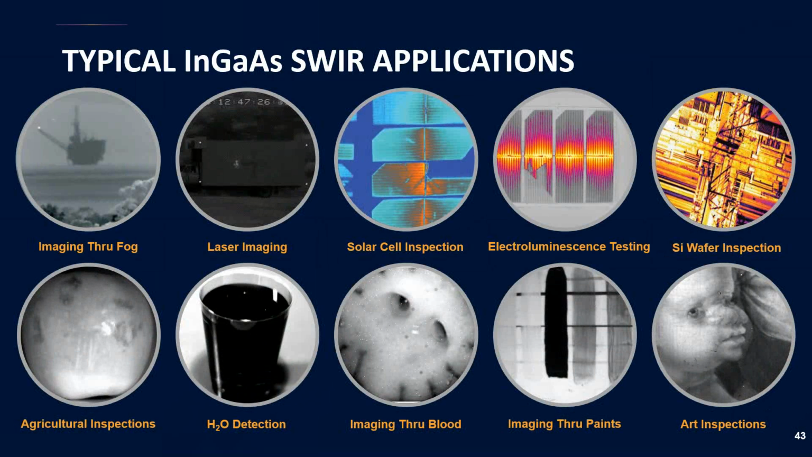They can even be used to inspect solar cells to determine functionality and troubleshoot areas of concern, either through driving the voltage on the solar cell or through electroluminescence testing. And because water absorbs infrared light at a wavelength range right about 1.4, 1.45 out to about 1.5 micron, the SWIR A6261 is ideal for imaging and measuring a water's content as it dries.